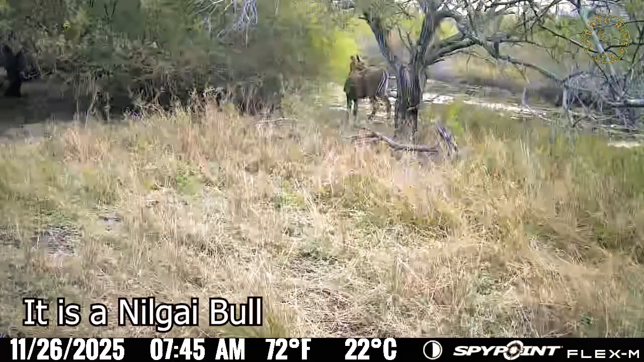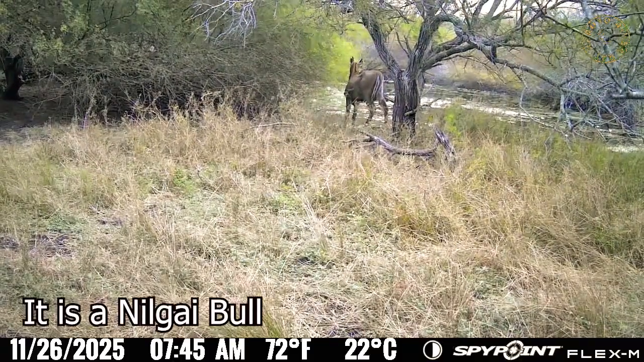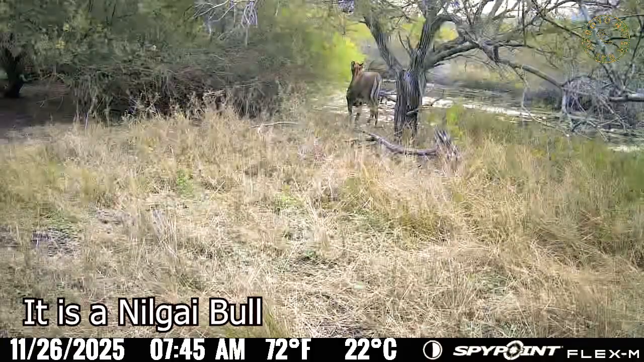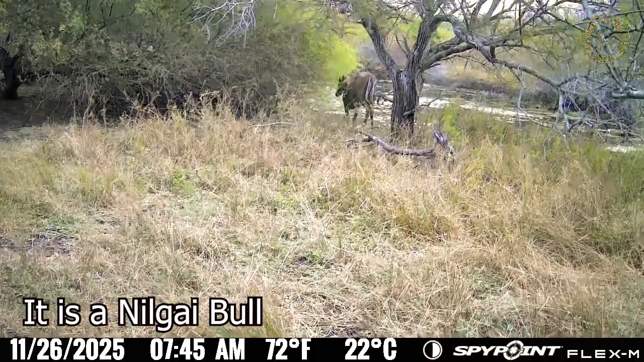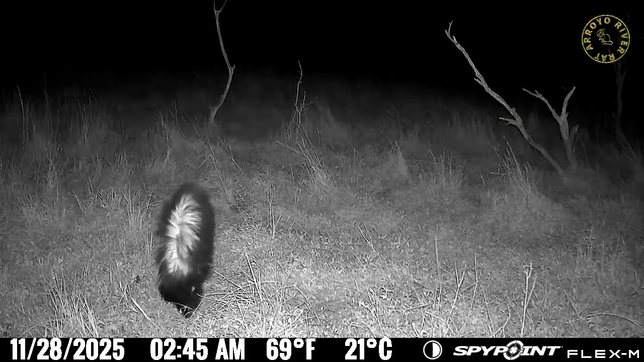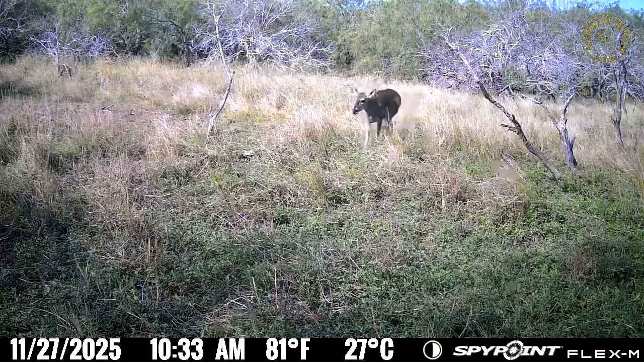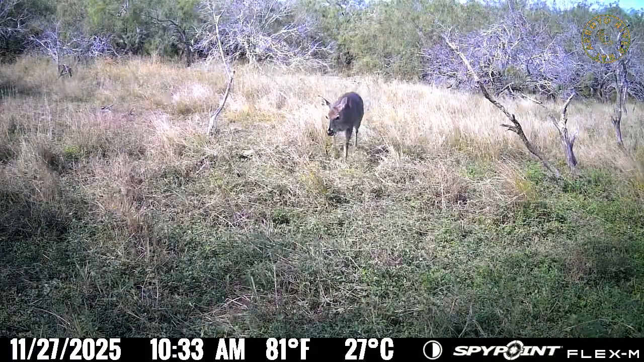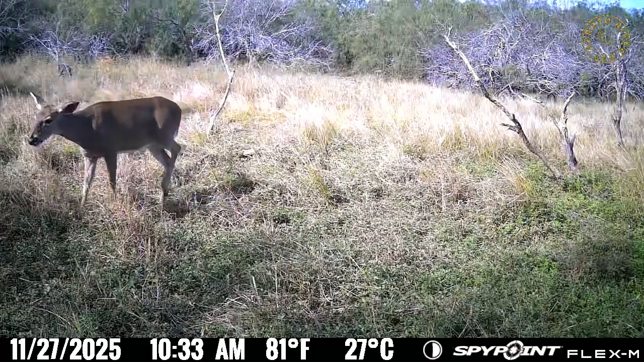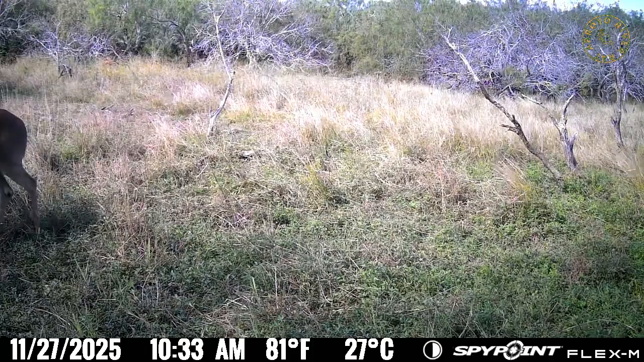Now I think that's a doe in the back. I can't really be sure what that is. I'm thinking a doe. It looks like it's eating the leaves from the tree there. It's amazing what these animals can eat. There's the skunk. That tail is quite amazing. Yeah, it really is. Here comes a doe. I think she stops by and starts eating here.